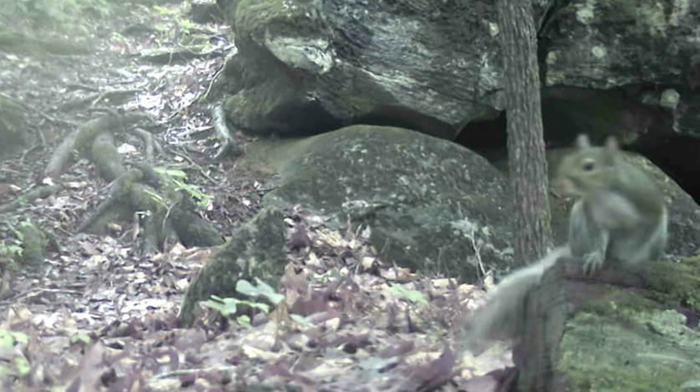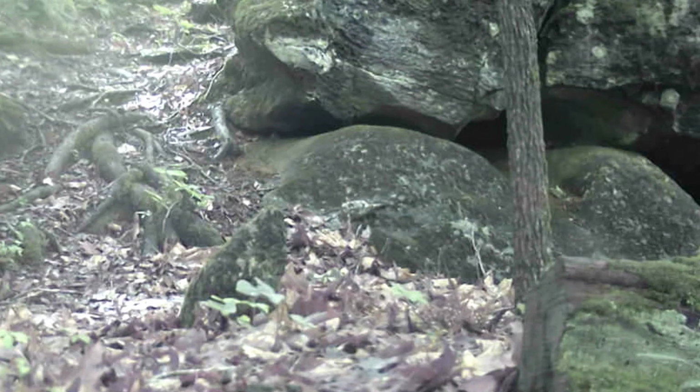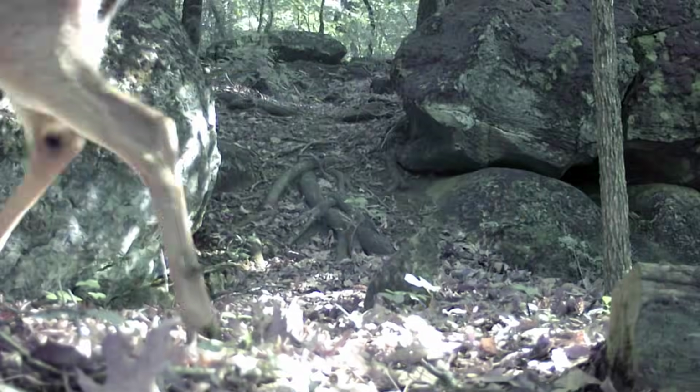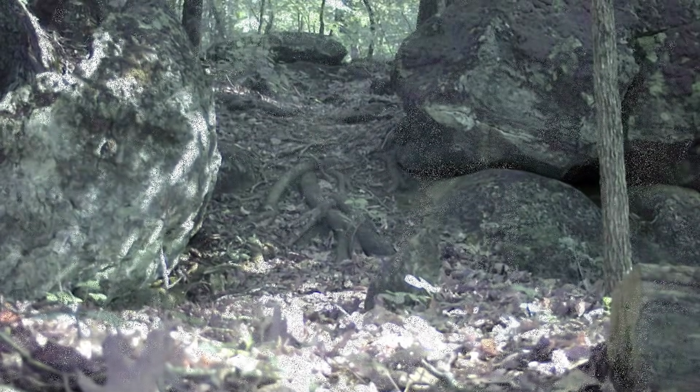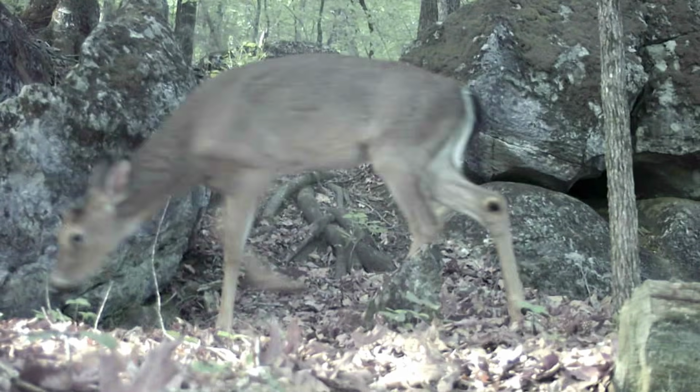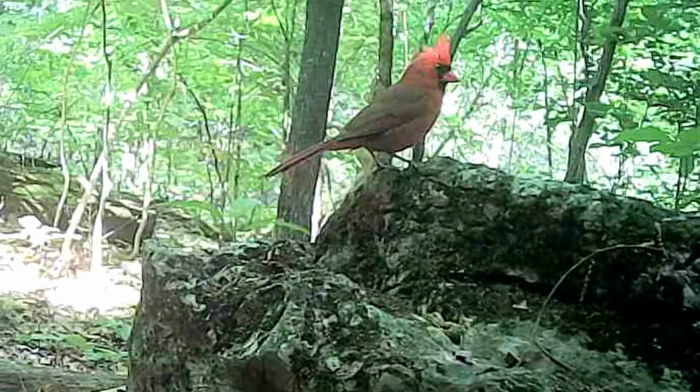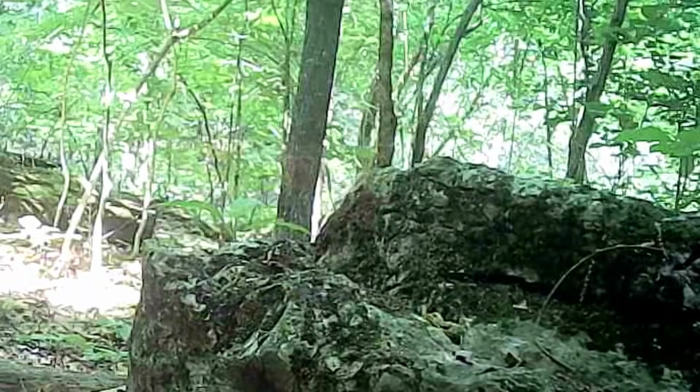And down at the cut, little squirrels always browsing through here, but they always find something to eat on. And the deer just browse through this little shortcut between the rocks. And there's, at the log, beautiful little cardinal.